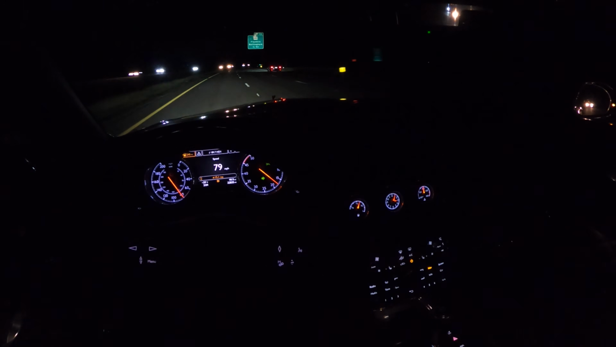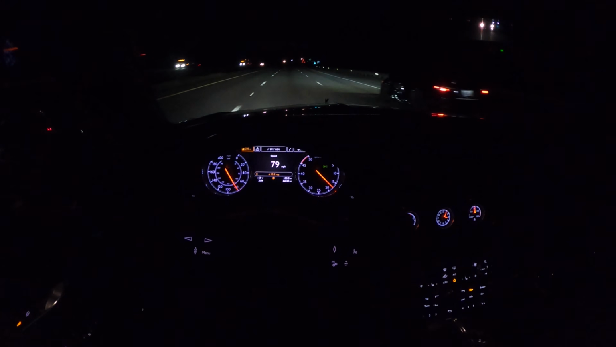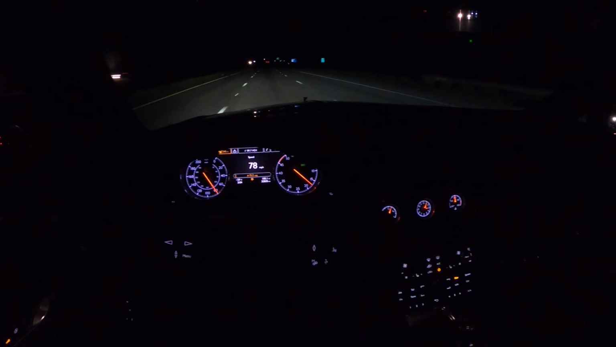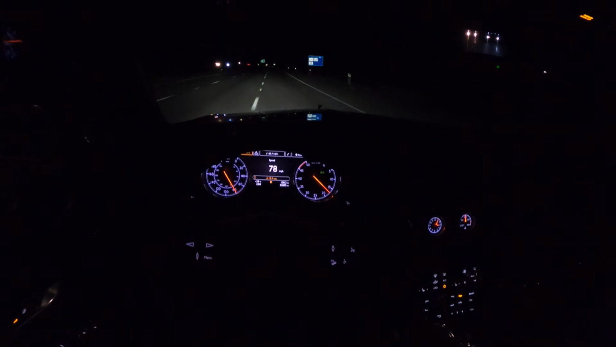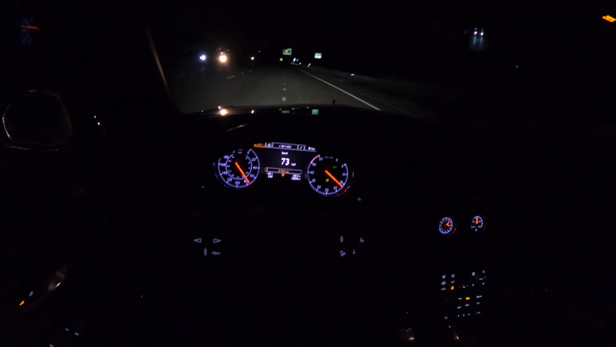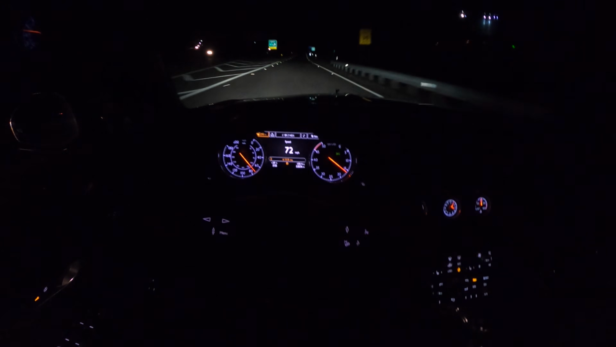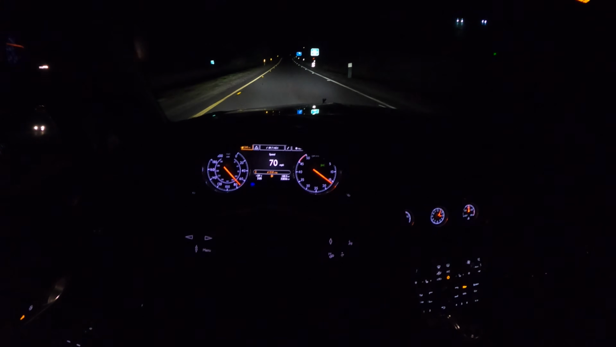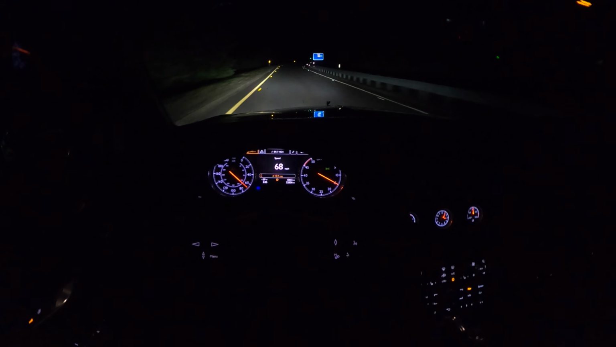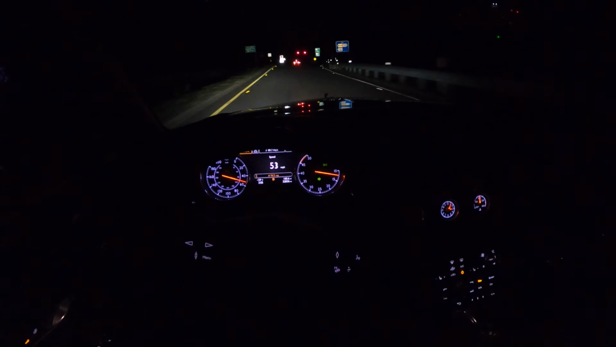Natural cruising speed, I think, is somewhere in the neighborhood of 100 miles an hour. You gotta be a little cautious out here. What's beautiful though is it absolutely has the brakes to back up its brawn. You can have all the power in the world, but it doesn't feel good if you can't bring it back to a stop.